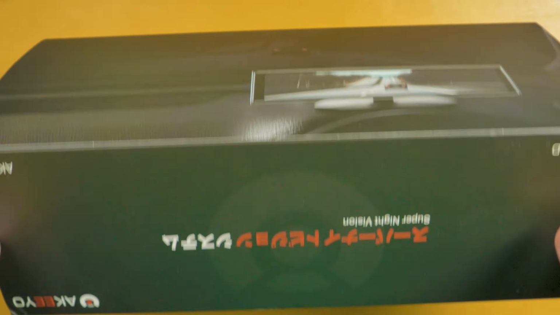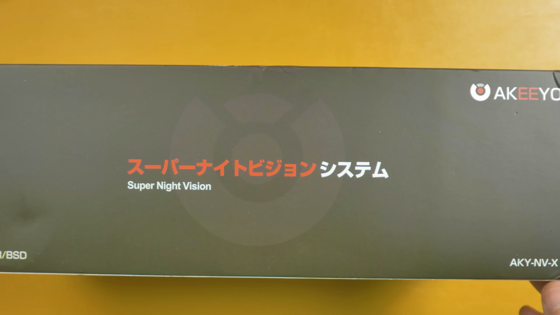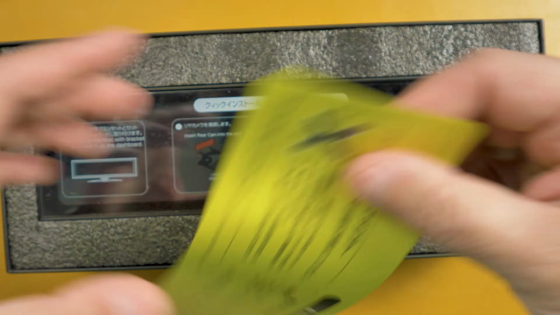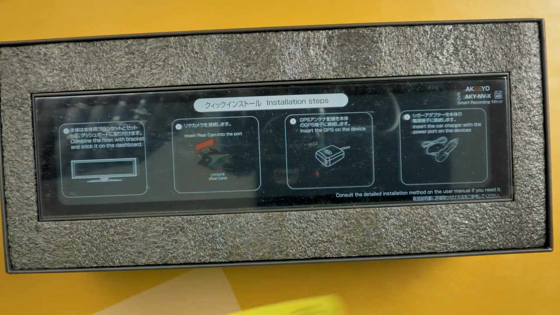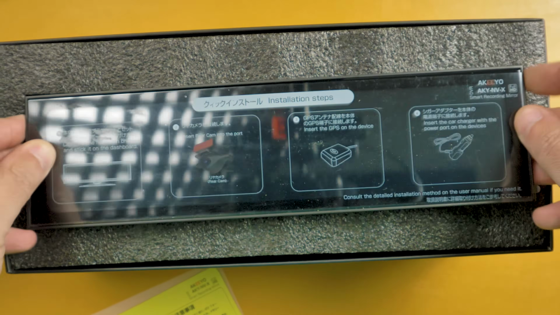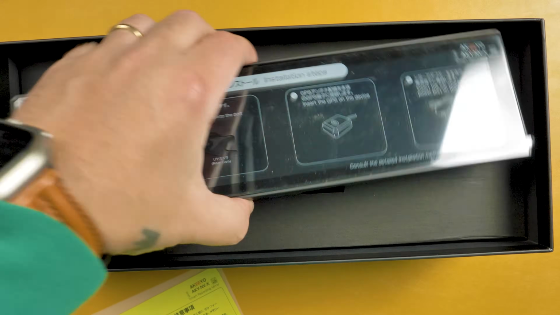I have reviewed Akeeyo dash cams in the past. They're a Japanese company and they make great dash cams. Let's see what we have in the box next. So, we have a yellow warning sticker that says attention, and that's it. The rest is in Japanese, I believe. I don't understand why Akeeyo keeps putting this sticker without being in English, but let's move on.